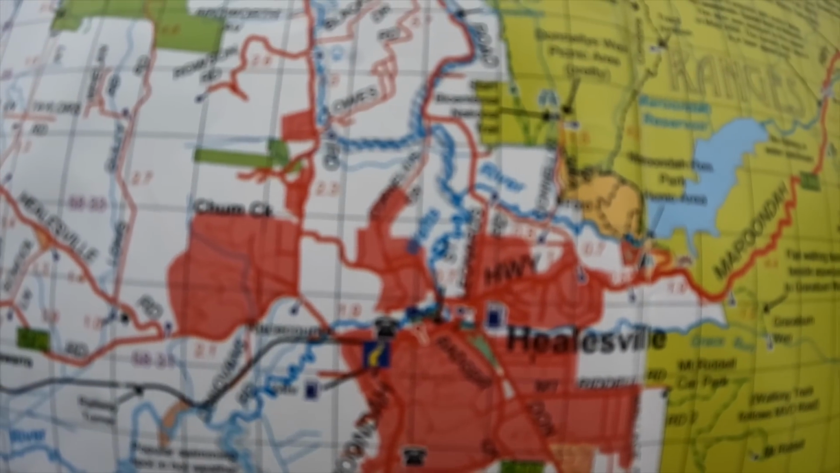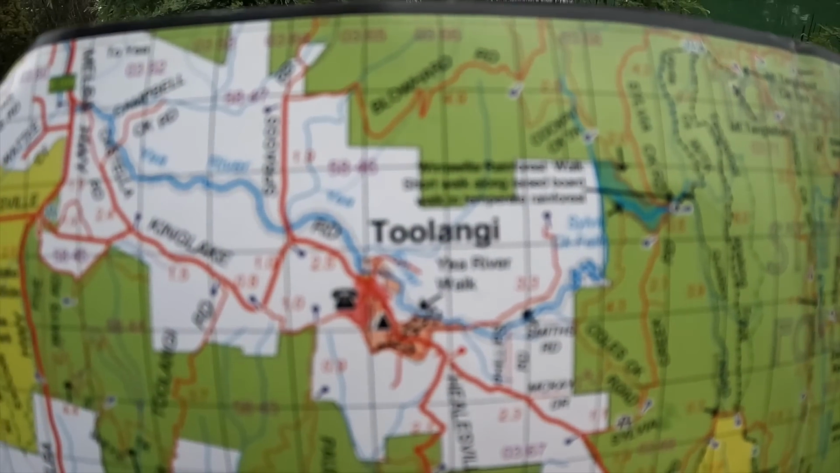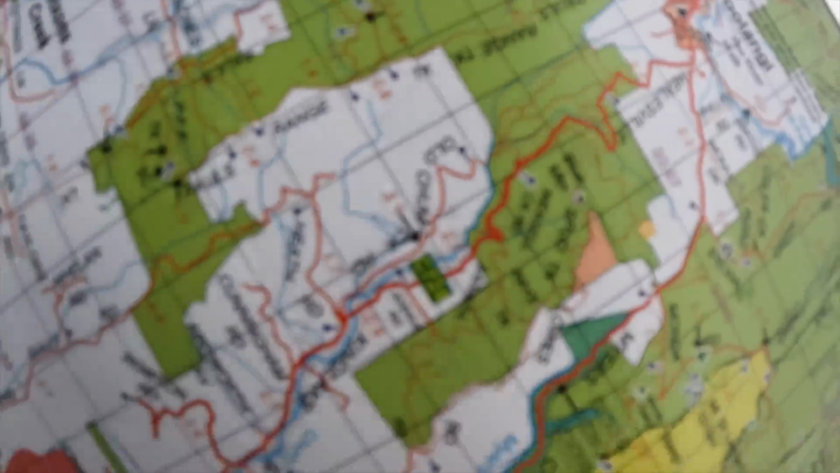So here is Healesville. There's the Maroondah Dam. And then you come up this Myers Creek Road, which is a windy road through the trees. And it comes into Tuolongi. And then Tuolongi comes up and then takes a left-hand turn and comes down to Healesville Road that comes back down again.